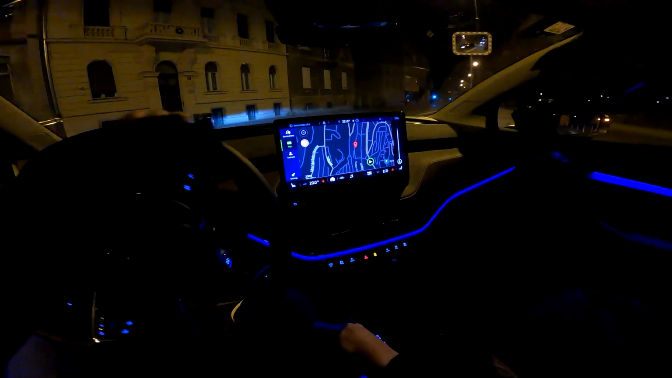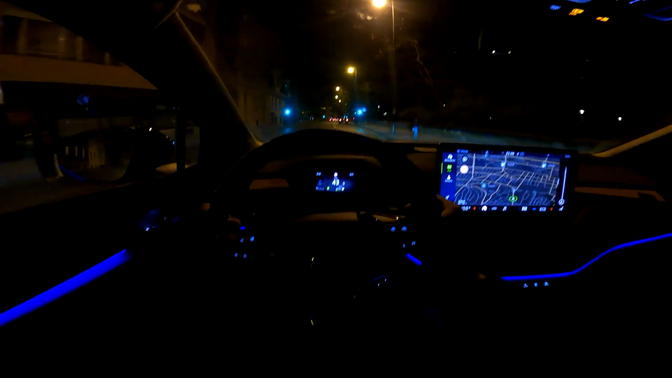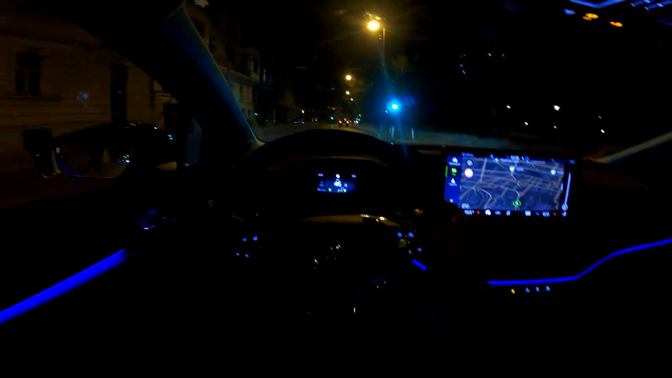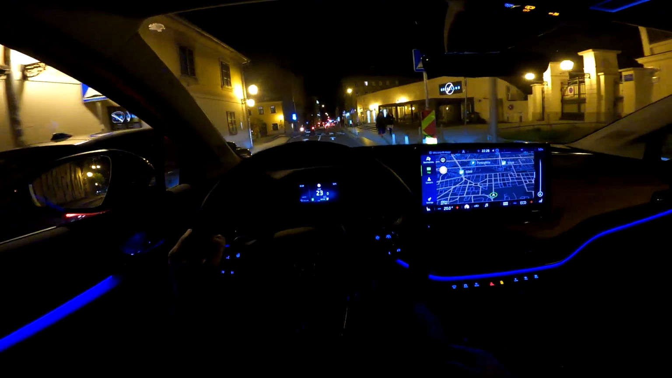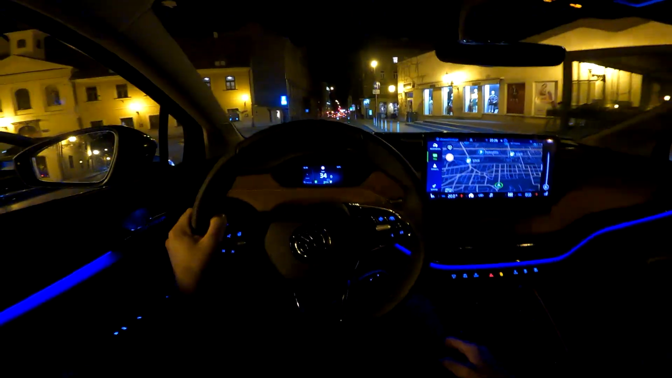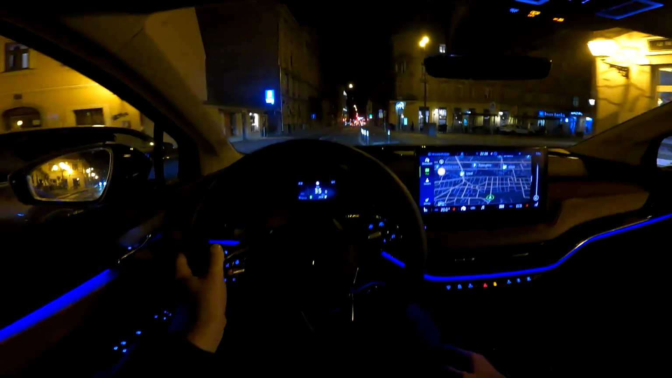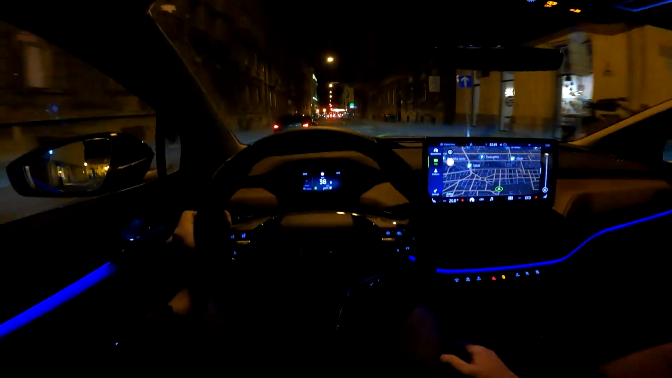And speaking about the range, the official number says 510 kilometers. In reality, it's more like 410 maybe. Of course, it all depends on your drive. Highways will consume way more than, for example, city driving and driving on descents and recuperating the energy.